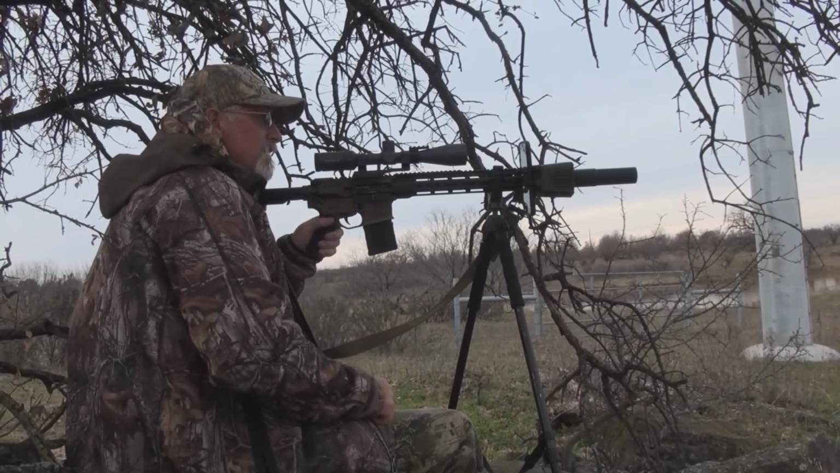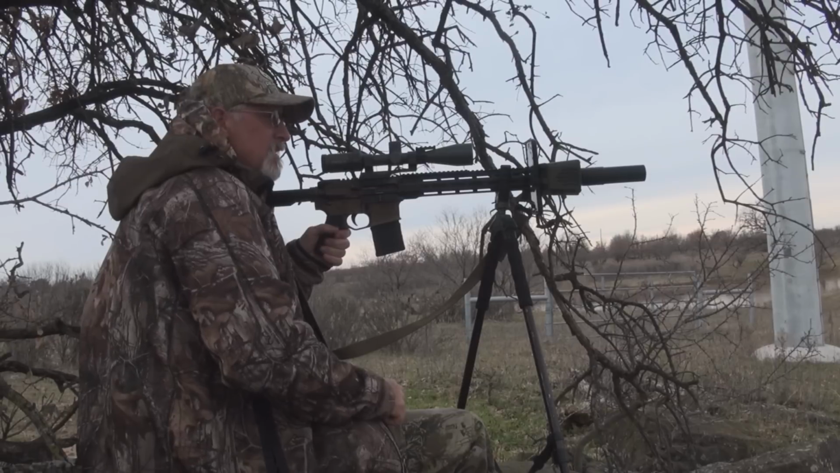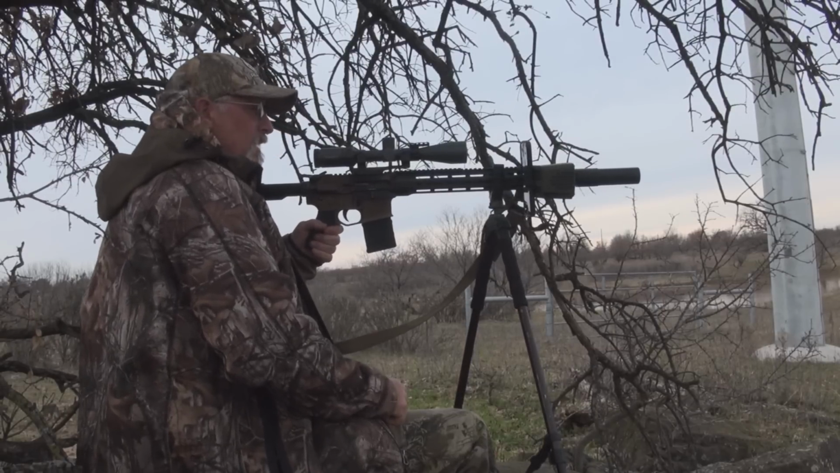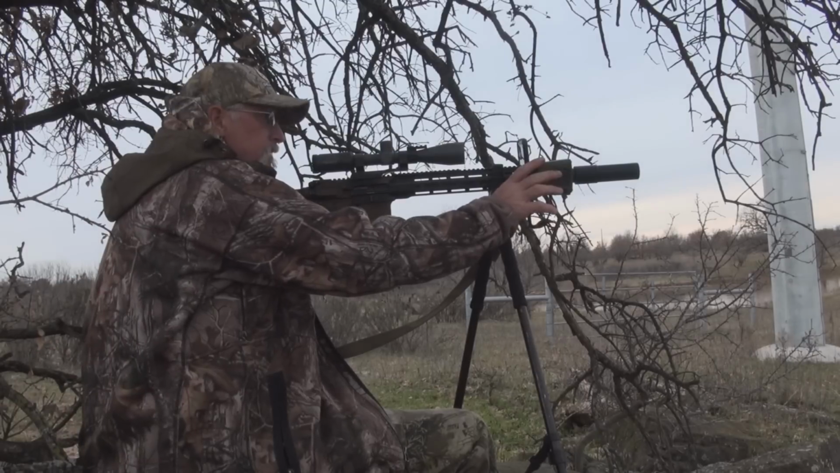We'd have never seen that cat with standard optics, would we? Nope. I've started carrying a thermal with me when I know I'm going to call cats, and I never saw that animal till I saw him with the thermal.